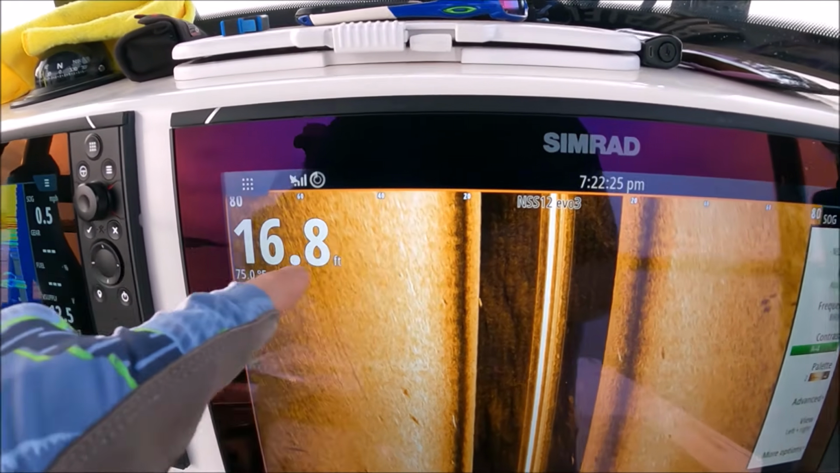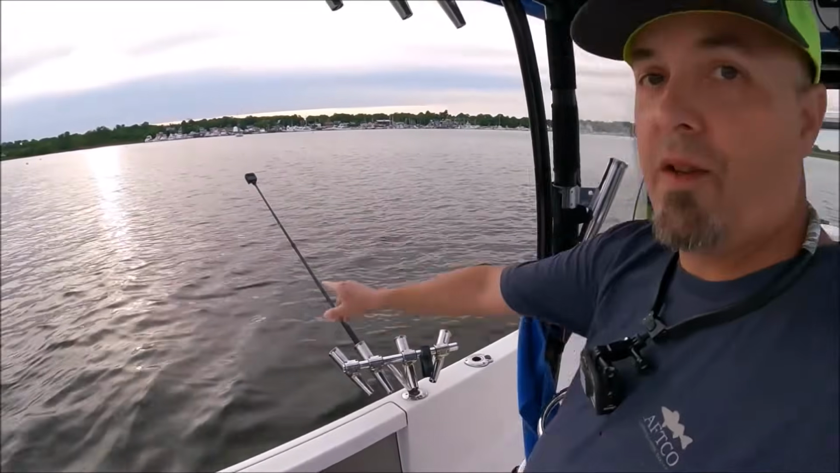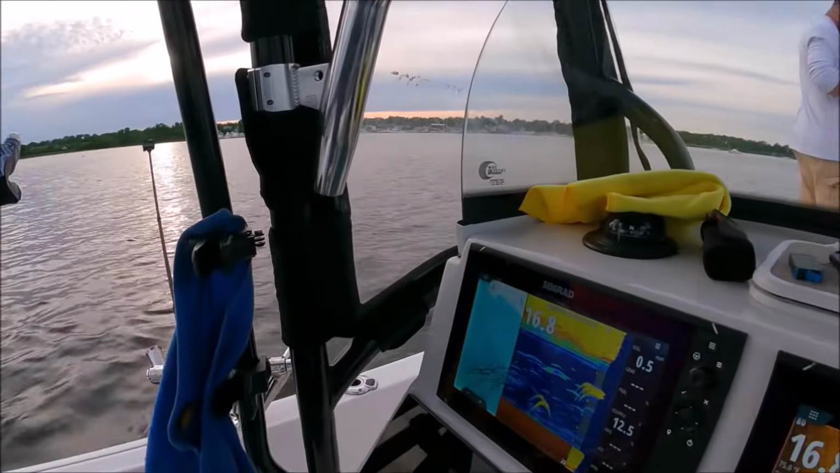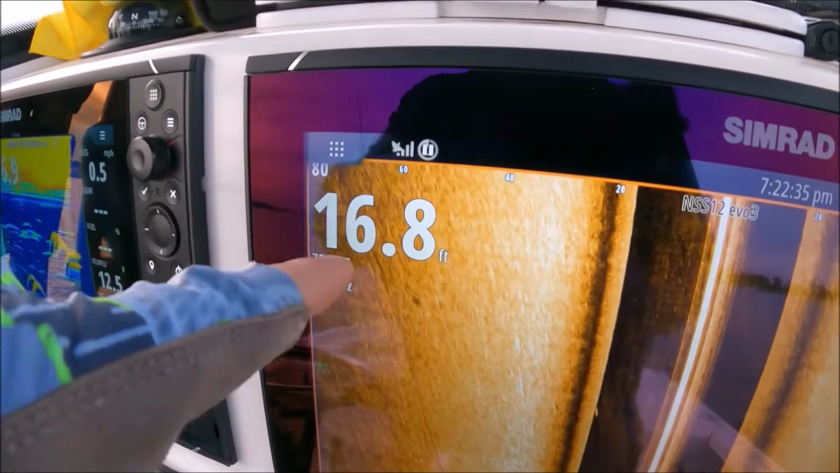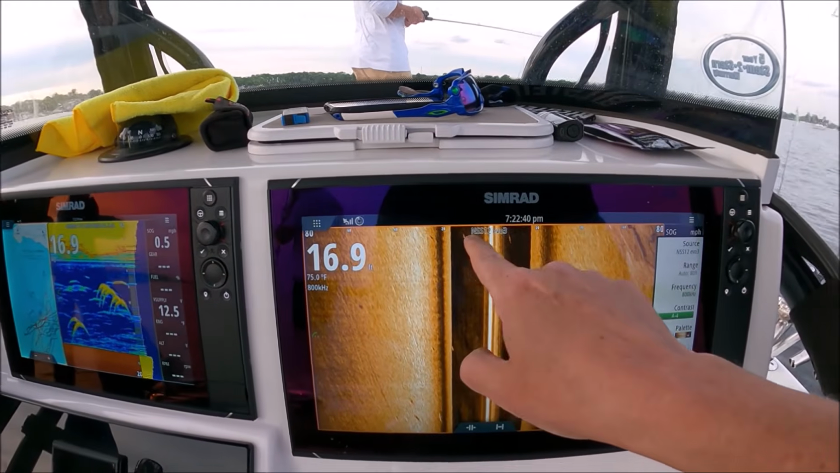So that says 20. We're going to minus 16.8, so minus 7. It's only 3 foot off to the left. That fish is sitting right here. So it's 3 feet to the left, but 17 down. So again, if you see a mark, it's perfect right there.